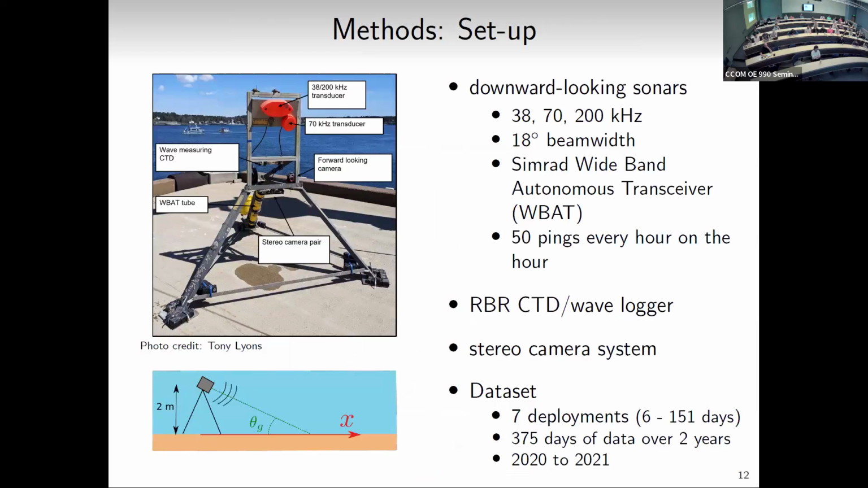Okay, so how do we make these measurements? Well, this tripod was designed, and you've got this beautiful picture taken by Tony, sitting out in the back here, and what do we have on it? We have downward-looking echo sounders, so these are Kongsberg transducers, and they're basically pointing at a patch of seafloor a couple meters away. So about 2 meters high, patch of seafloor, and it's going to look at that patch of seafloor for the time of the deployment. We also have a CTD on that, to give us water properties as well as wave properties, a forward-looking camera so we can look at what's going on, and then a downward stereo camera pair.